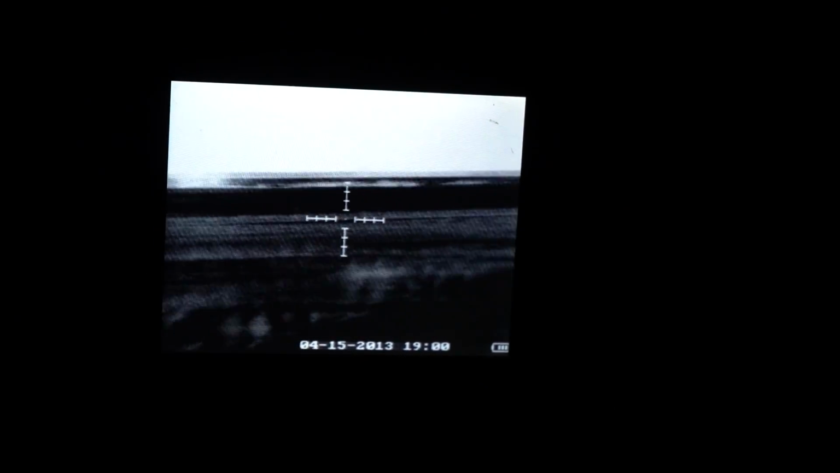Left. It's running like a badger. I'm pretty sure it's a badger. Yeah, it's a badger. Low to the ground. Gotta get closer. There you go. There it is. Stop.